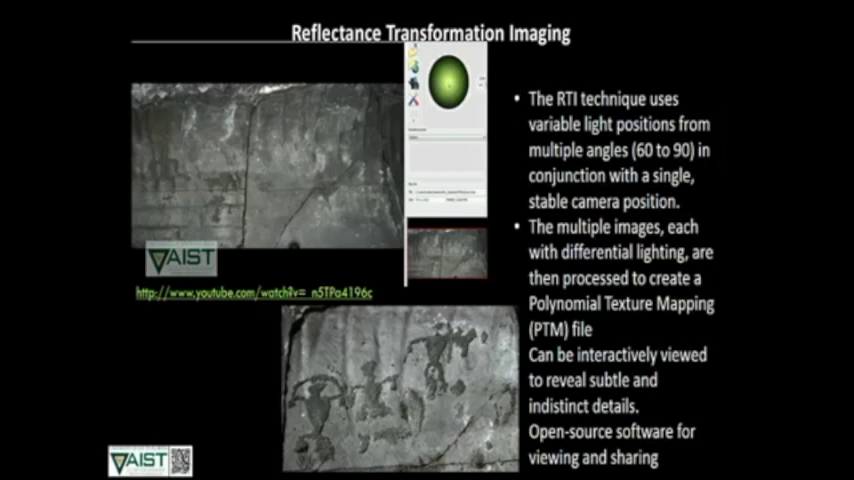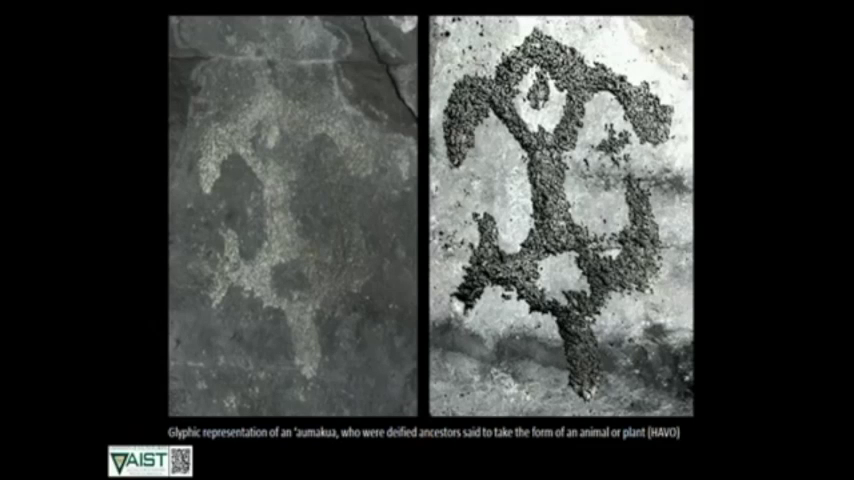If you look here at the static image, this is what you see in the lava tube, and this below is an enhanced specular image of the petroglyph, and you're seeing all of that enhanced detail that's brought out that you don't see with the naked eye when you're in the cave itself. If you're interested in the video of this, I've posted the link within this as well. And this is just a close-up.